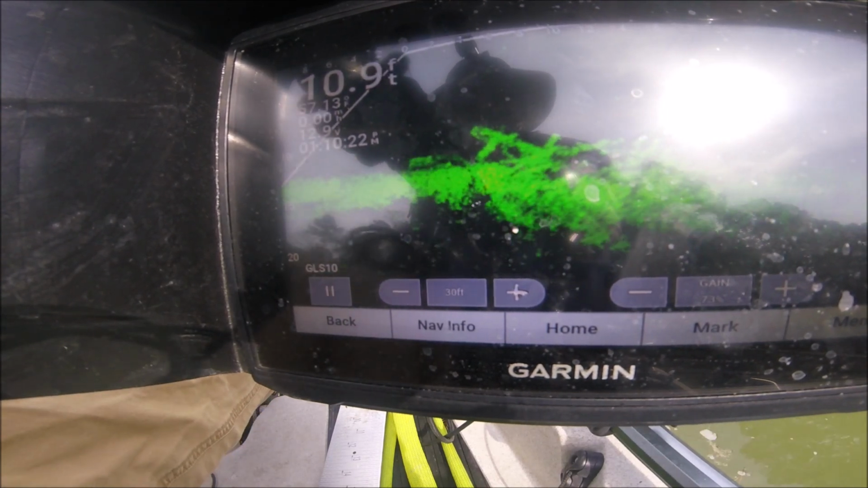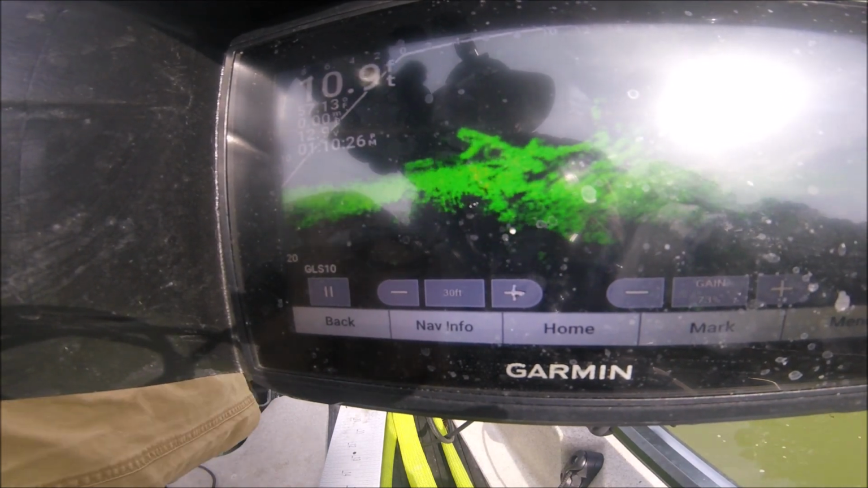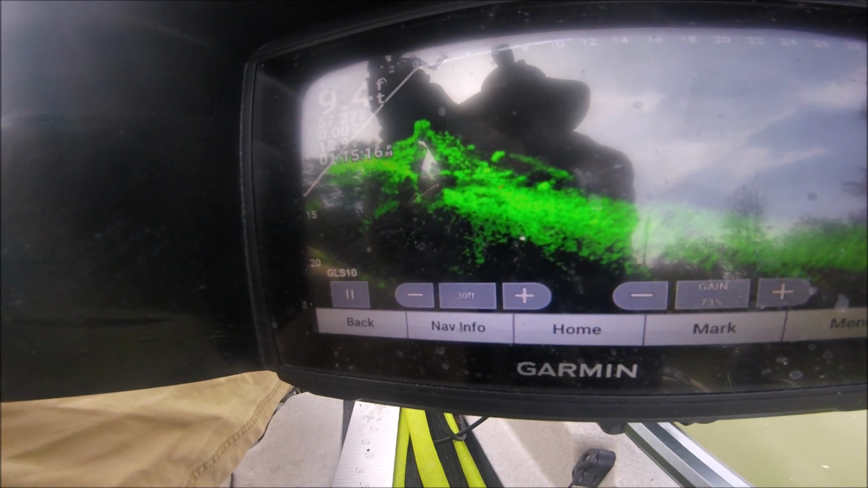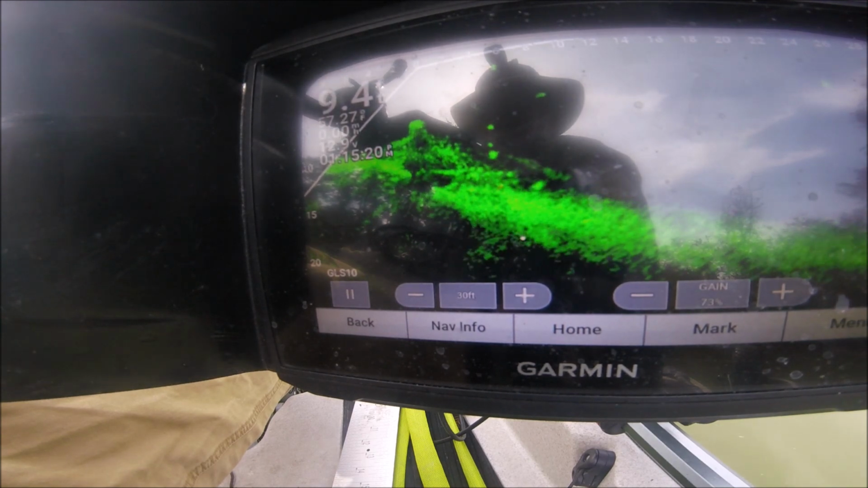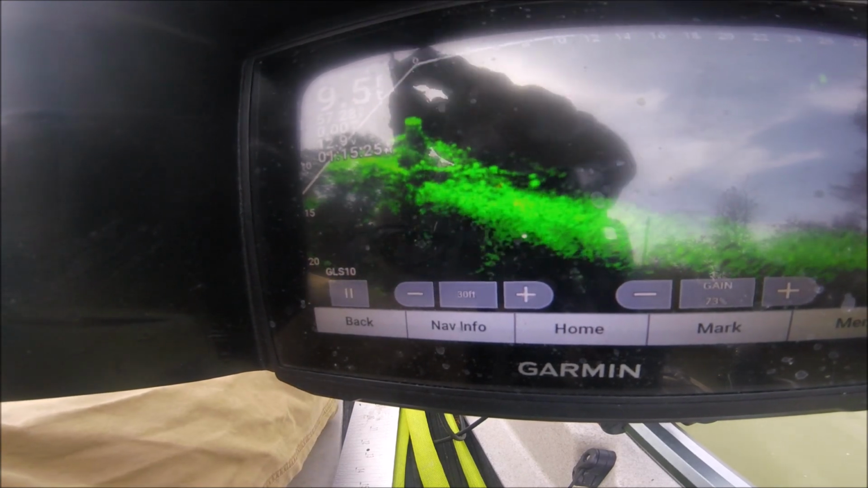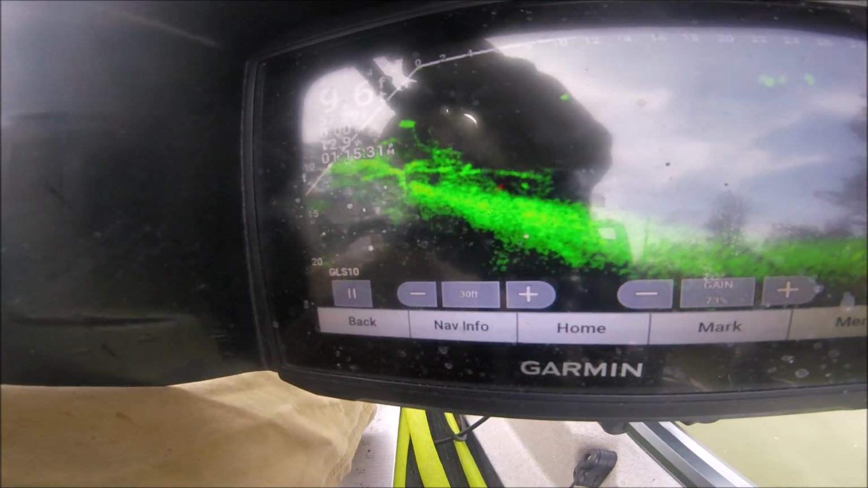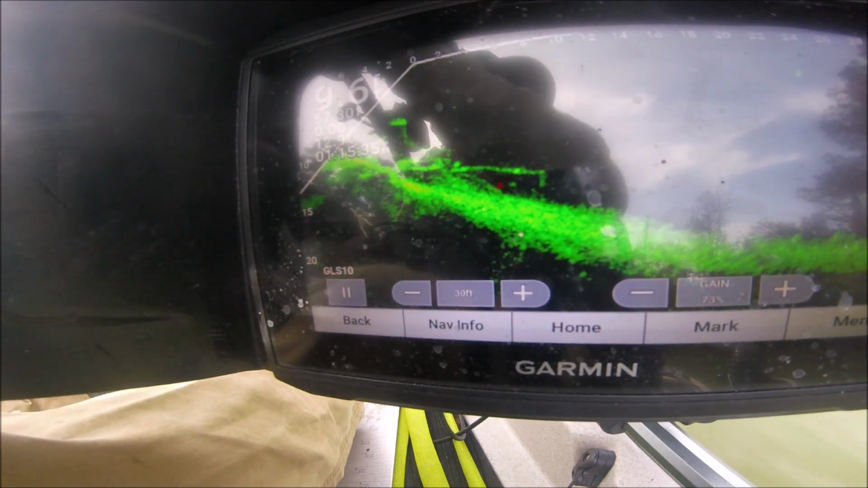Boy, there's a lot of structure right here. Well, they're on the drop off of it though. They're not in the structure. Yeah, that's the only way I go. Oh, wow. Is that a big fish? It's gotta be. That's the fish on the drop off. Oh, yep. As soon as I dropped it back, come up there and nailed it. That's where they're at. They're on this drop off right here. So if I go ahead and mark this fish in a minute, might be all right.